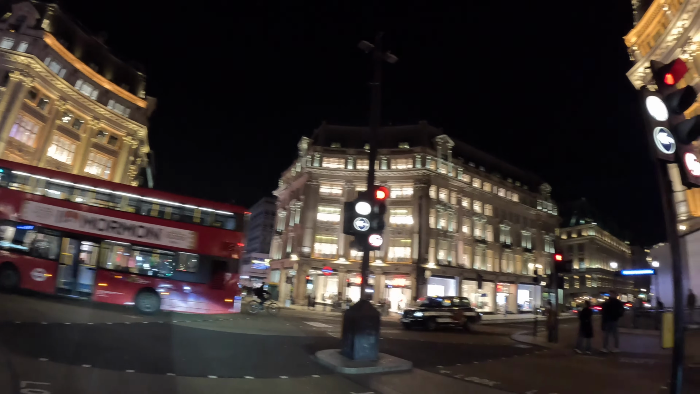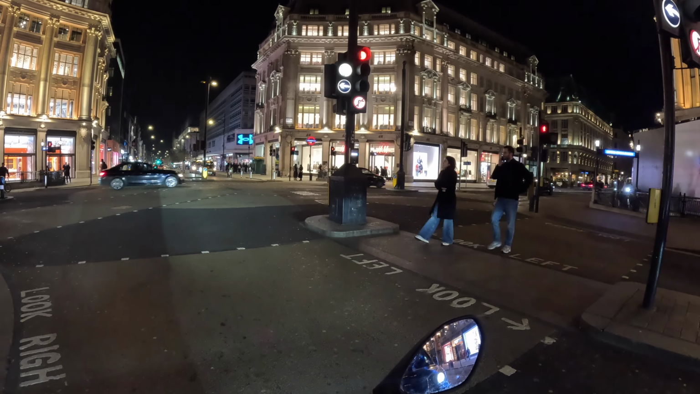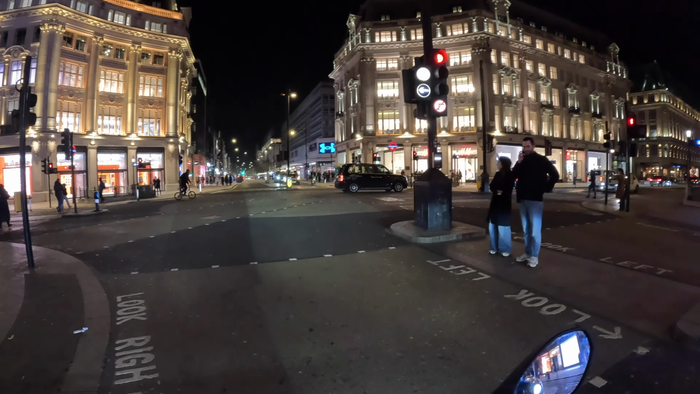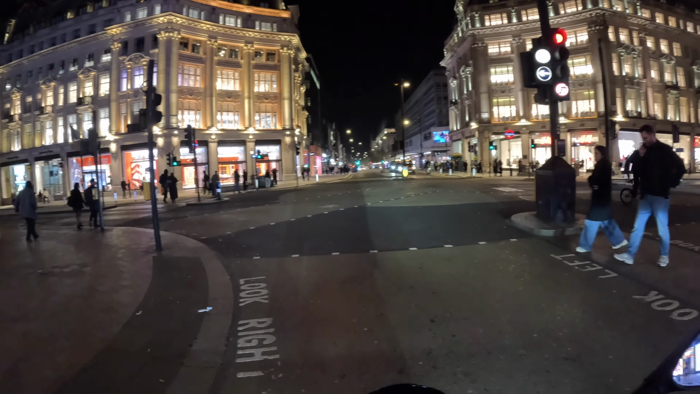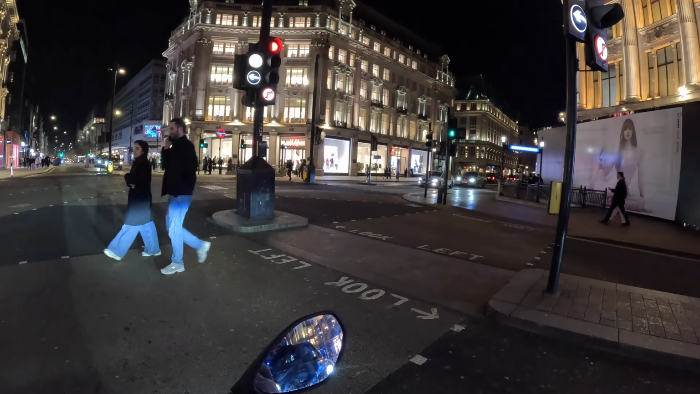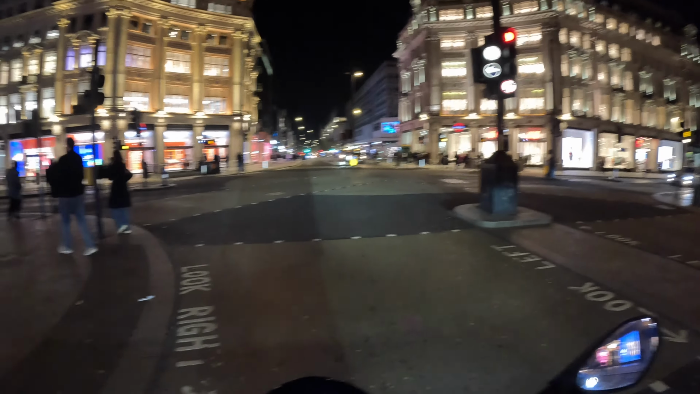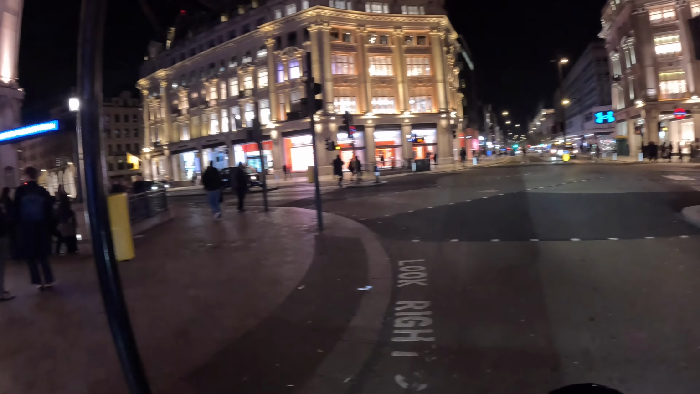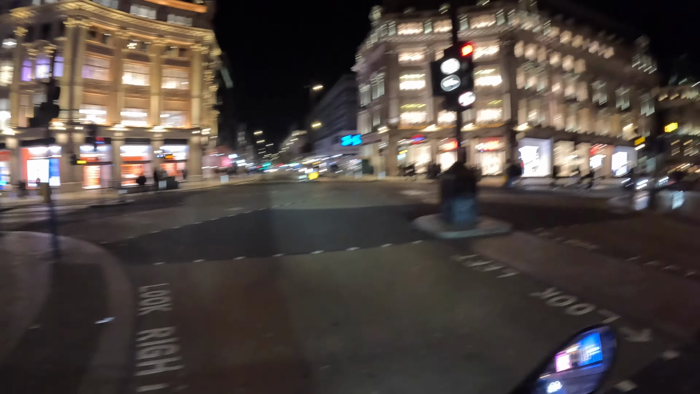Beautiful architecture. And these lights take forever. It's kind of like a smaller version of Shibuya in Tokyo. All manner of people hanging about.